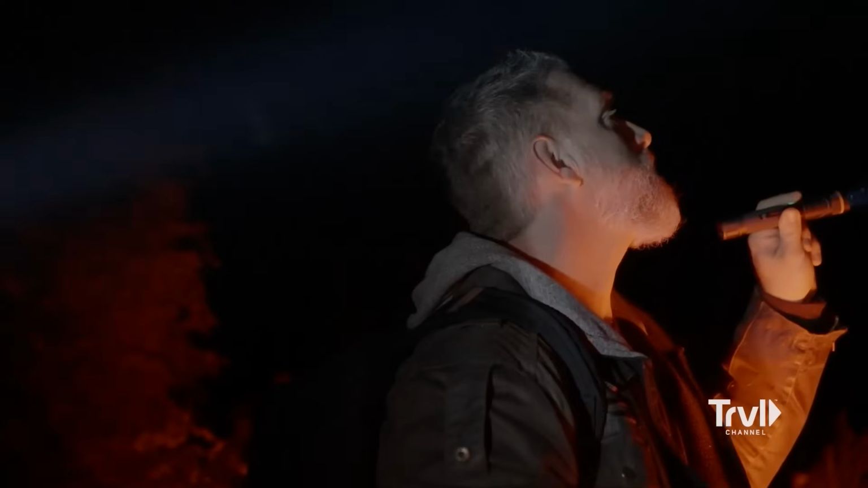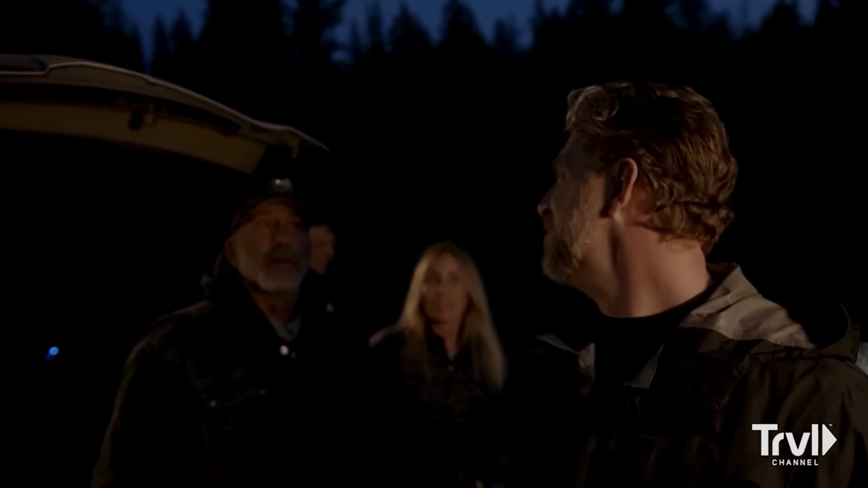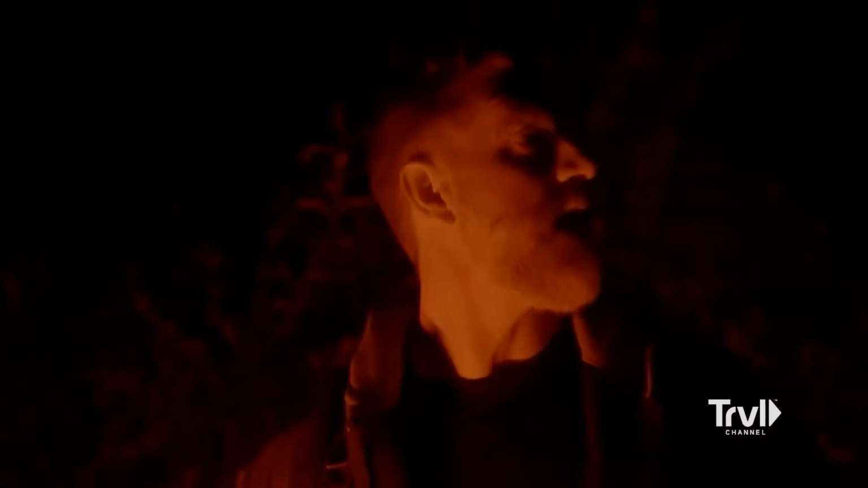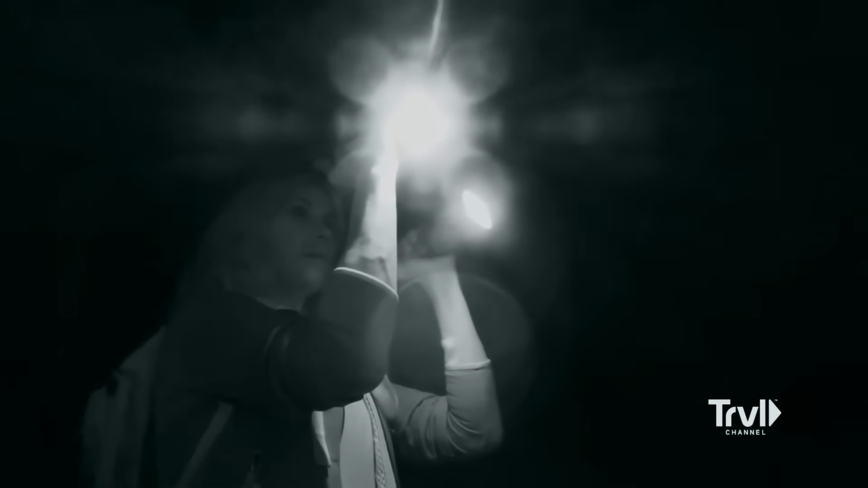Ronny scanned every angle, every feed, desperate for one last glimpse of heat or movement. But the screens showed nothing but void. Mireya regrouped with Russell, each of them quiet, listening for something, anything, that might explain what had just occurred. But the forest gave no answers. Only the same blank silence it had offered at the start.